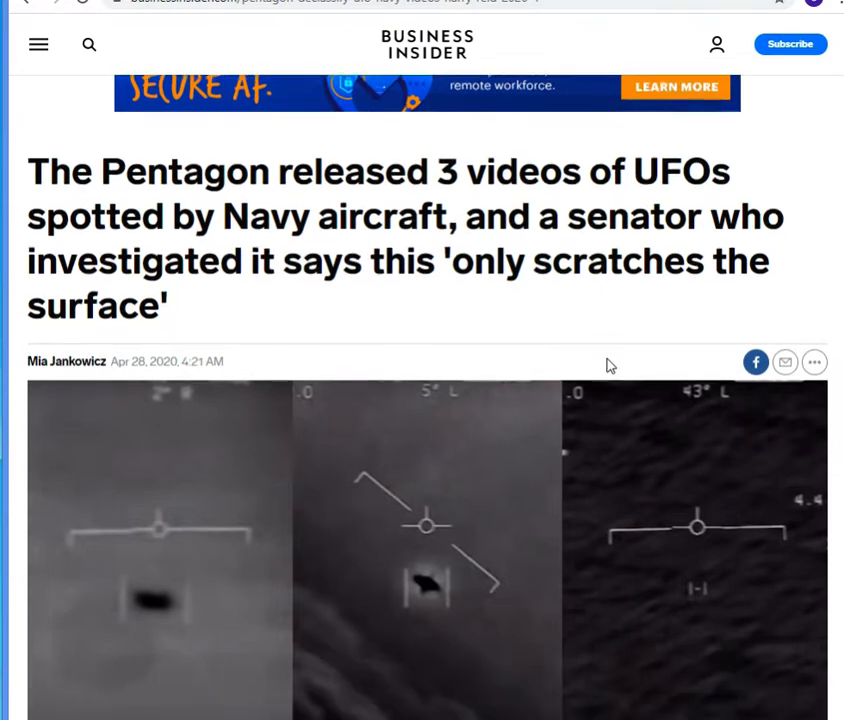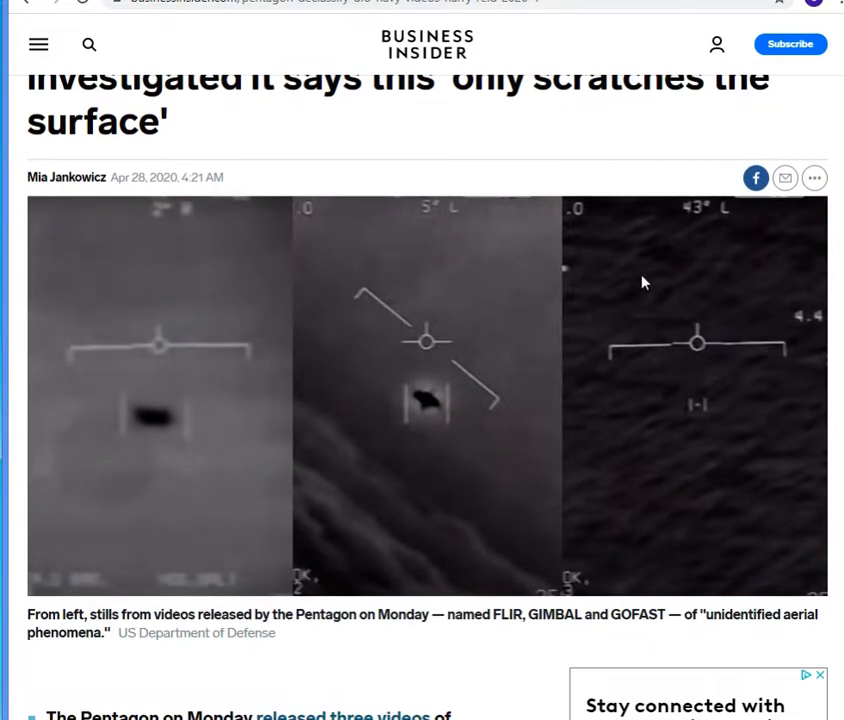Now, 2 of these videos are from 2015. There's the Go Fast video, the gimbal video, and an earlier video from 2004, that's the FLIR video. The first thing that struck me when I saw the Go Fast video was that it looked how I'd anticipate a hypersonic missile to look if it was filmed.